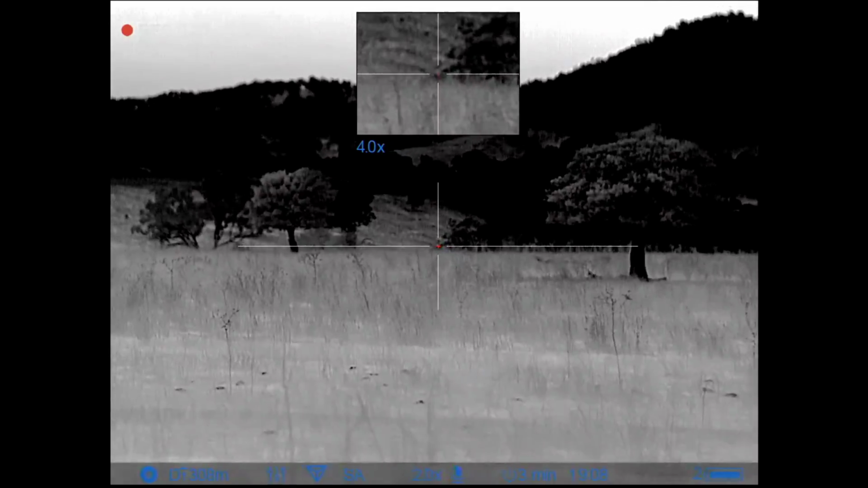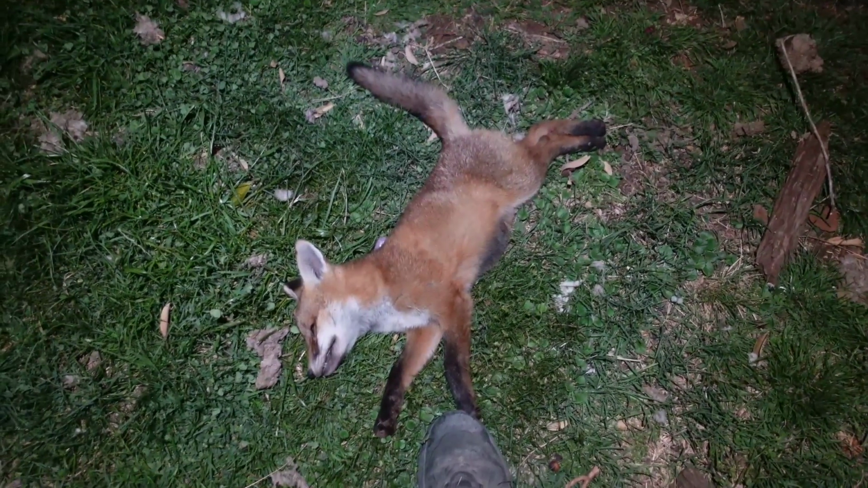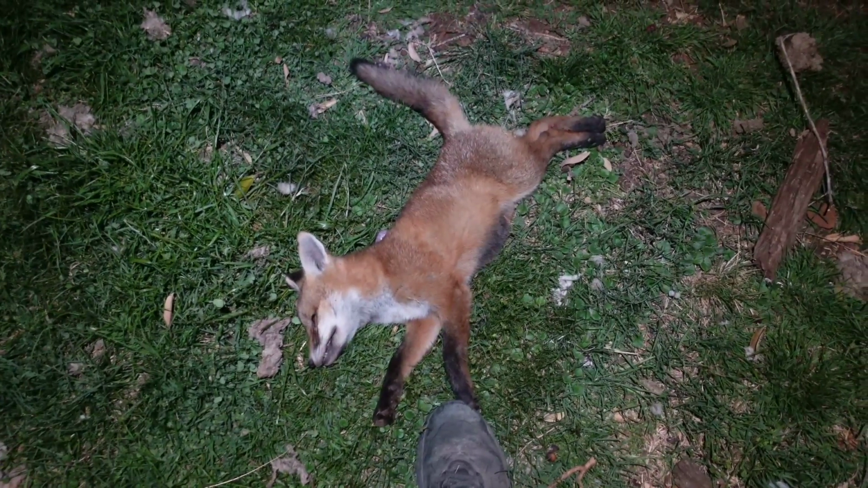Miss that one. Only little fox cub, this one. It did have another fox pup with it, but it took off, so it lives another day.